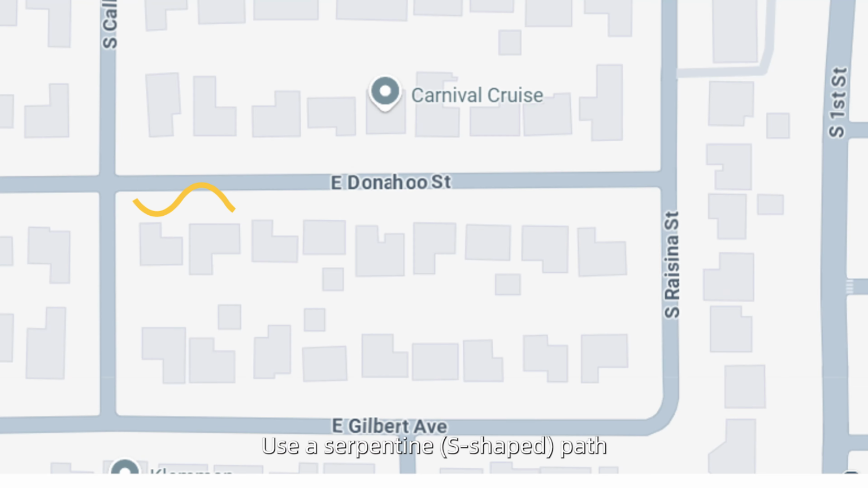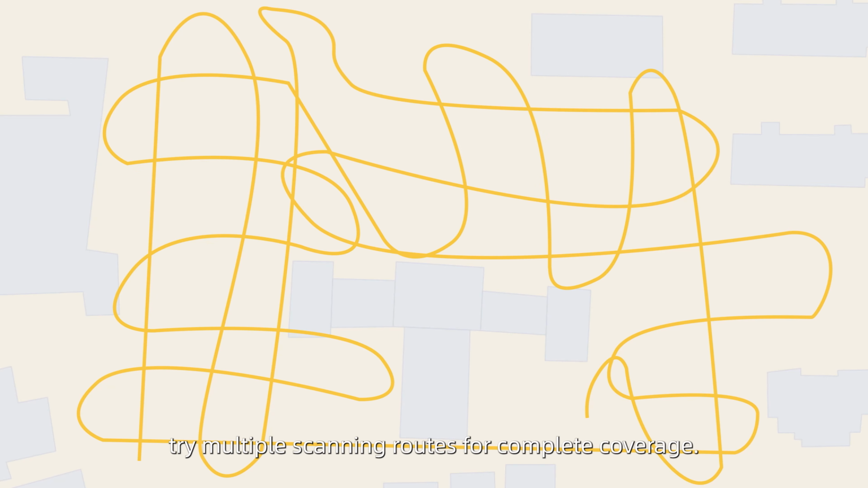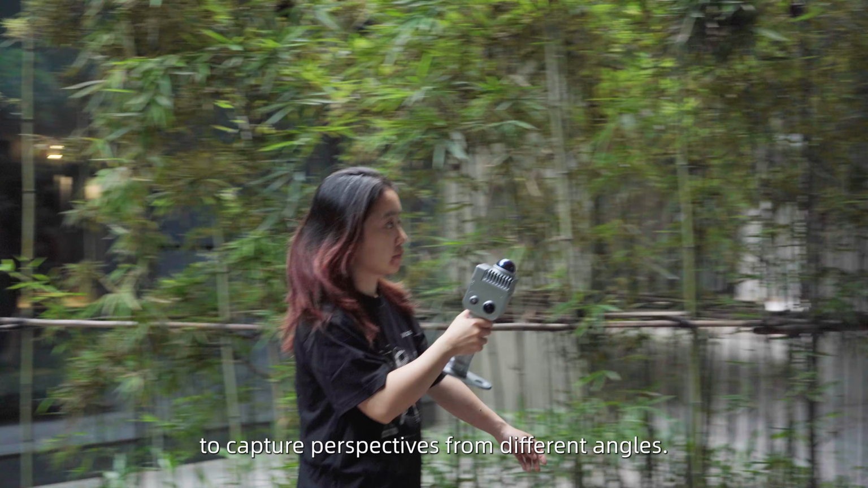Use a serpentine path to increase perspective overlap. For complex scenes, try multiple scanning routes for complete coverage. Hold the scanner at different heights to capture perspectives from different angles.